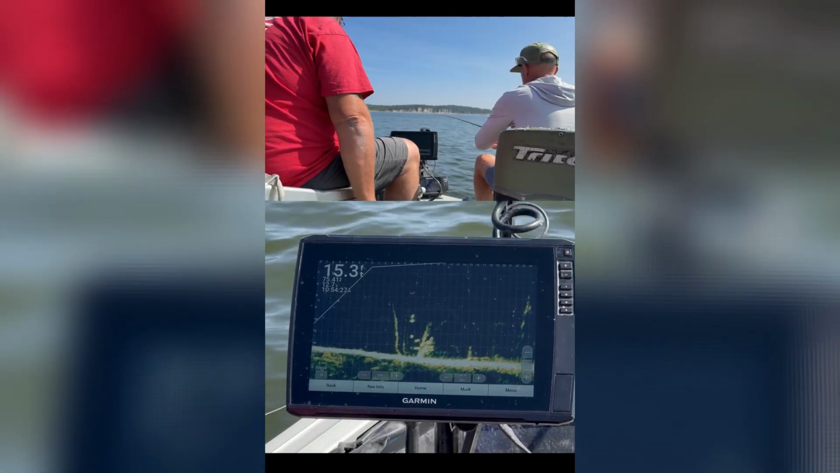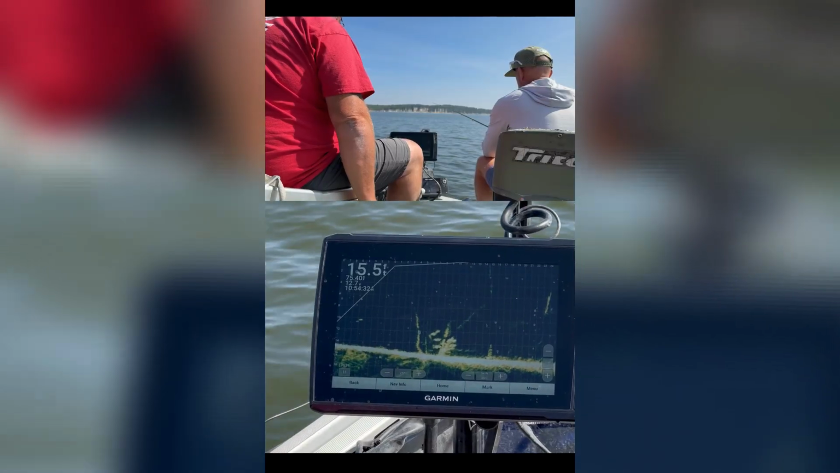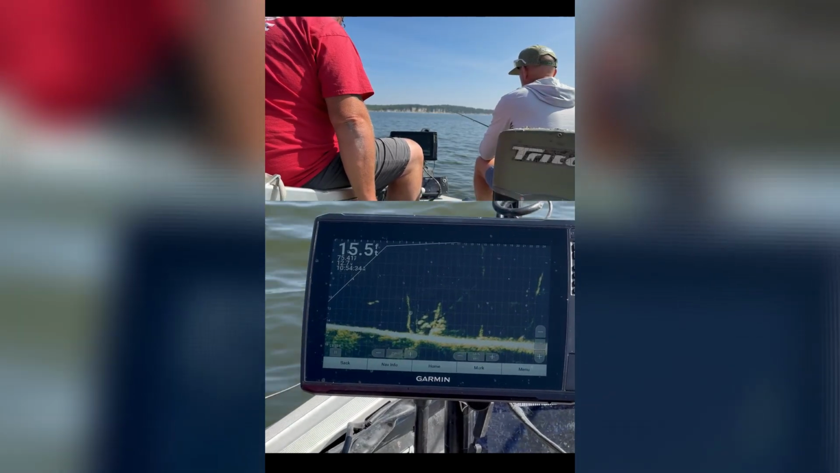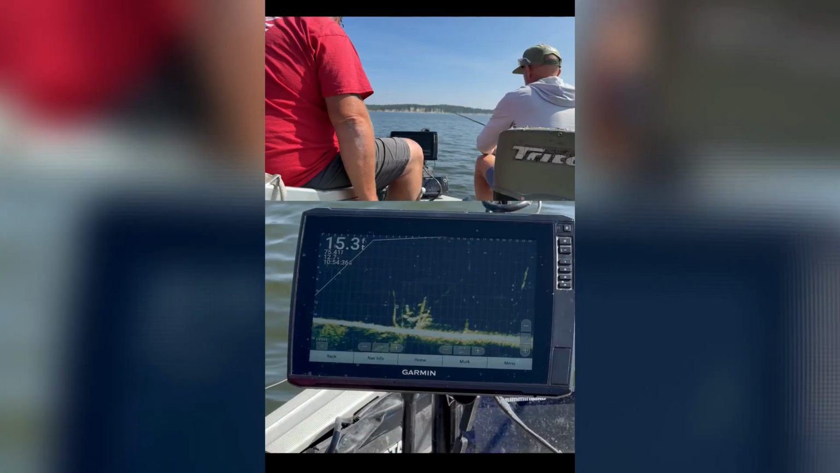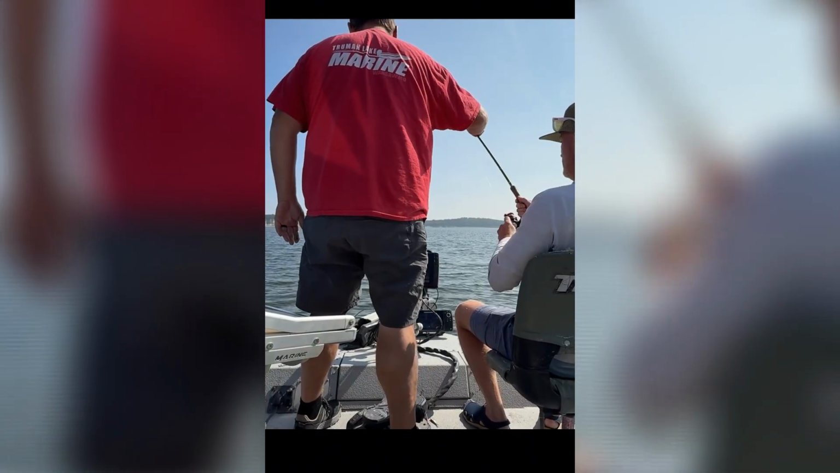Dang, you dropped again. Stop it. Start reeling. A little faster, right off the jump. There you go, perfect speed. He's on, he's on. Up. Right there.